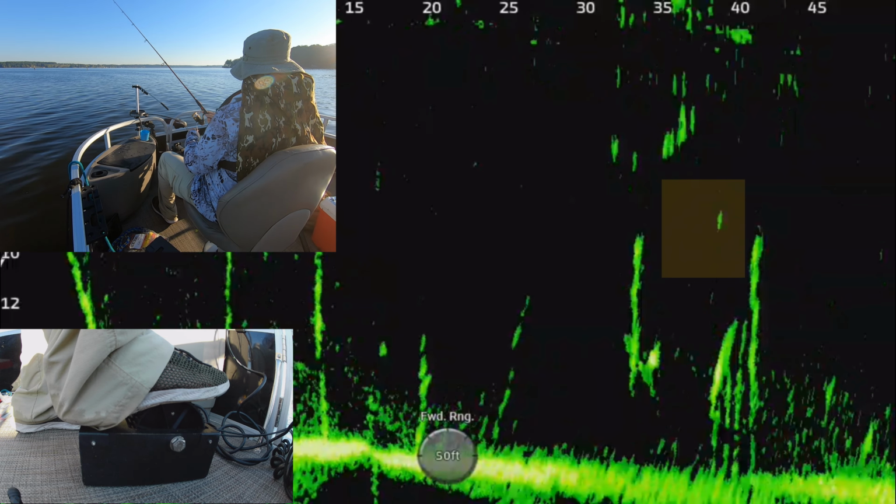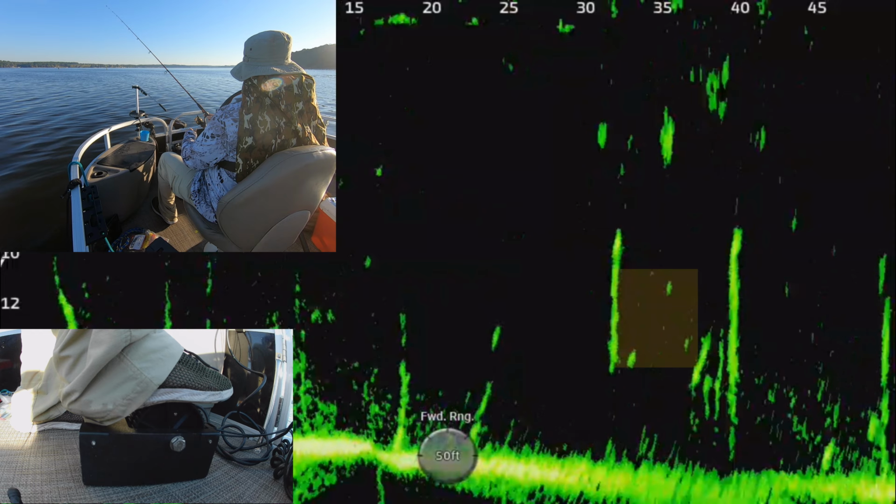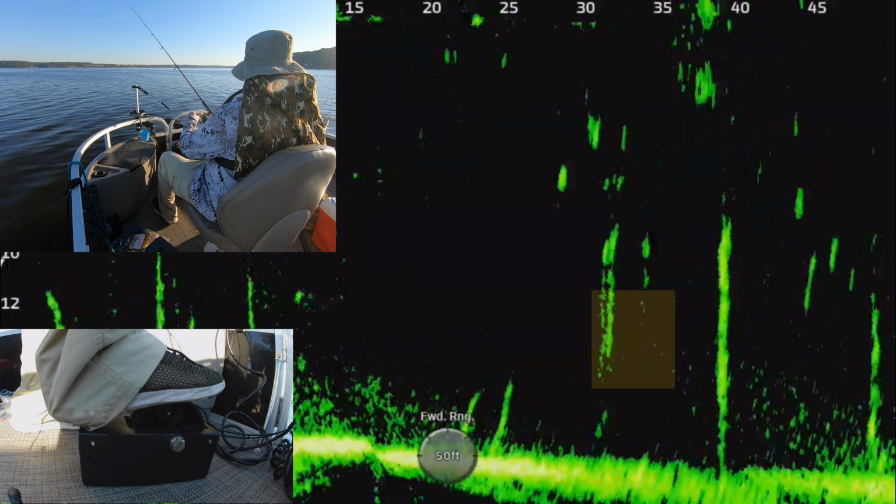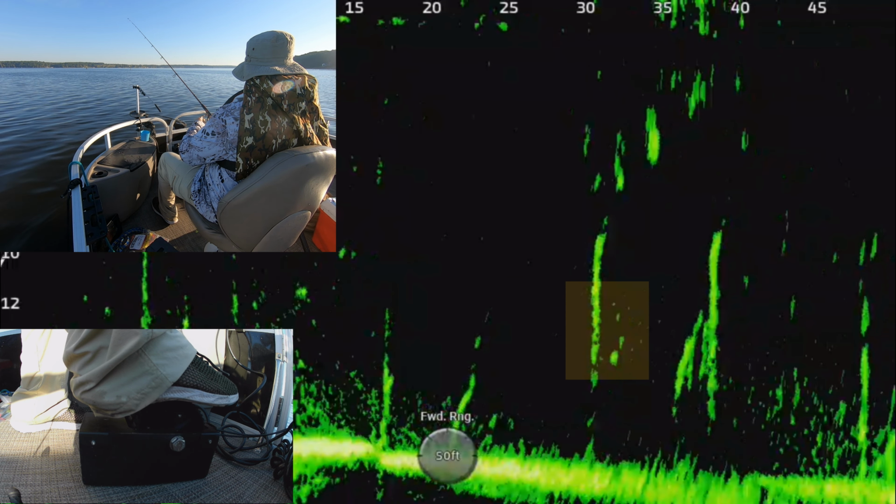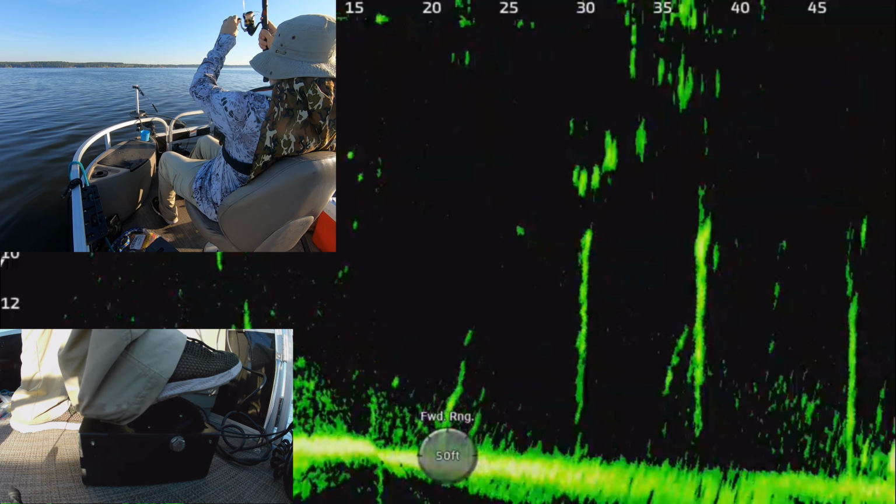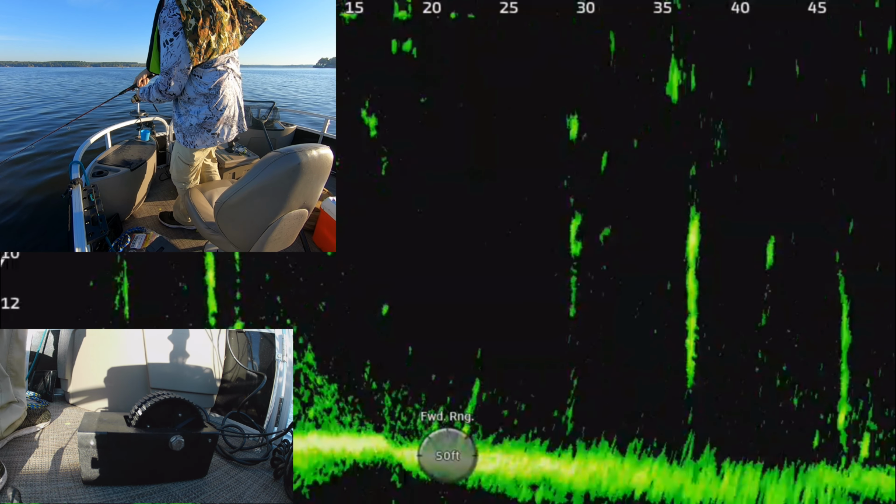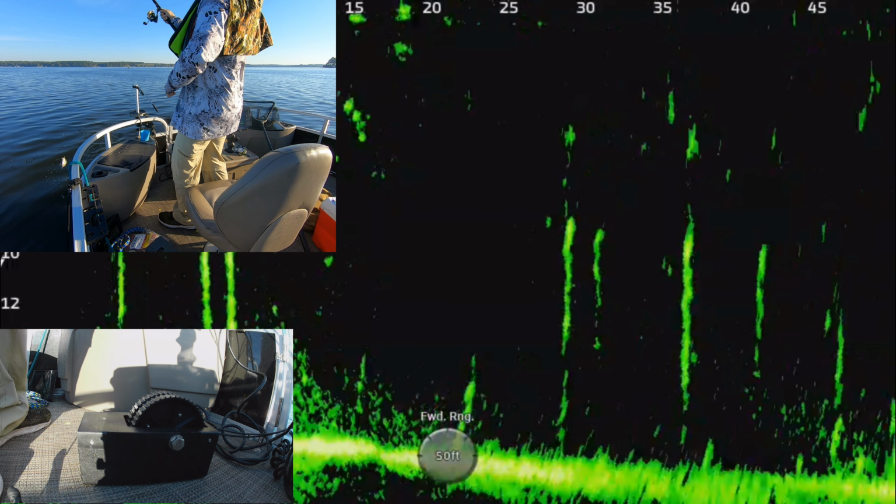And so you can see me again. This was kind of a windier morning, and so I'm having to make these little micro adjustments to keep lined up where I can see the jigs all the way through a cast. Oh, I scared that fish. You saw him? When that jig came down, I actually bumped that fish, I think, and he darted around and then came back around and got it.